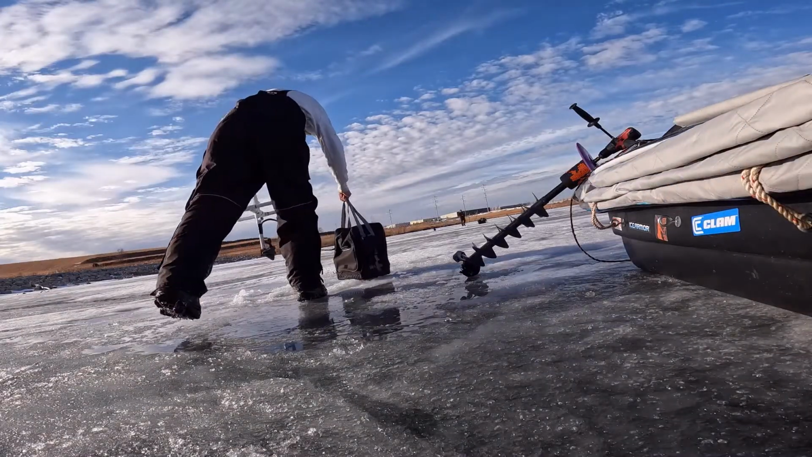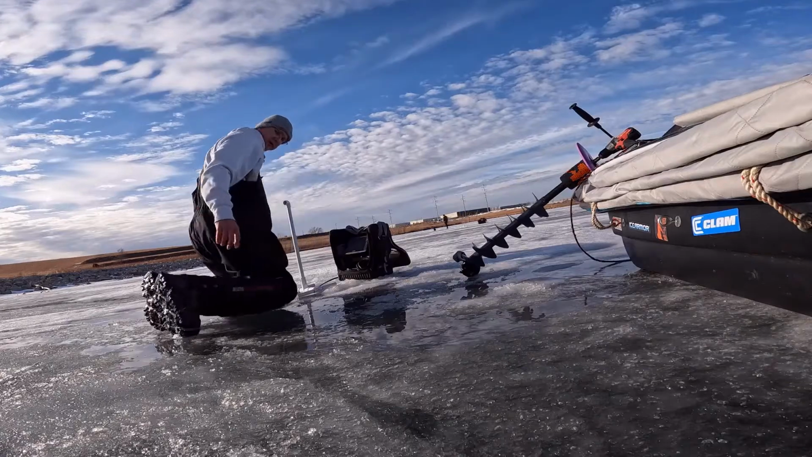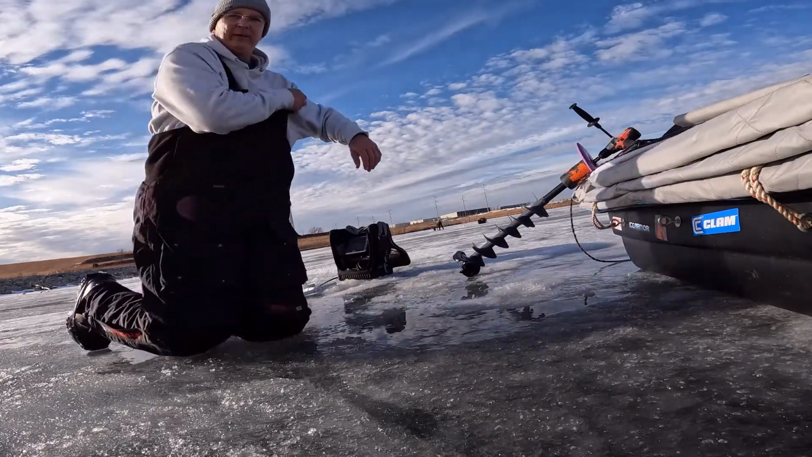This is big ice here, man. Wow. All right, here we go. So, got our hole drilled, and looks like we're punching about 8 inches of ice, almost 10.